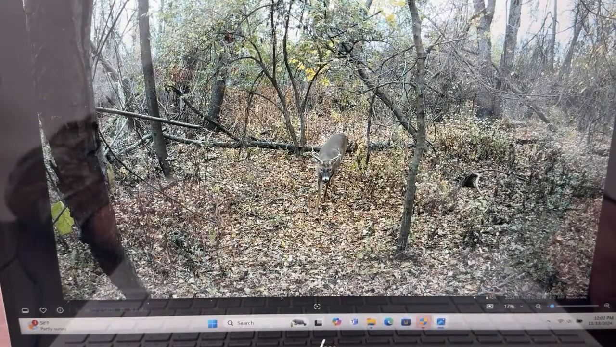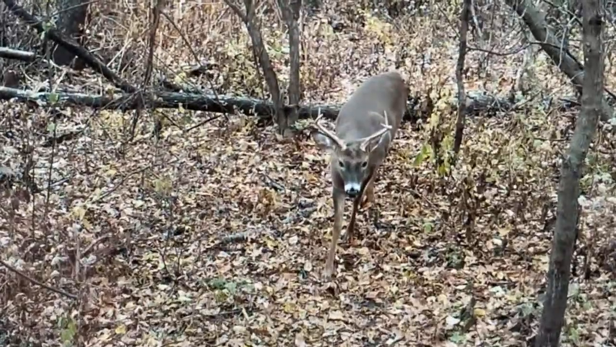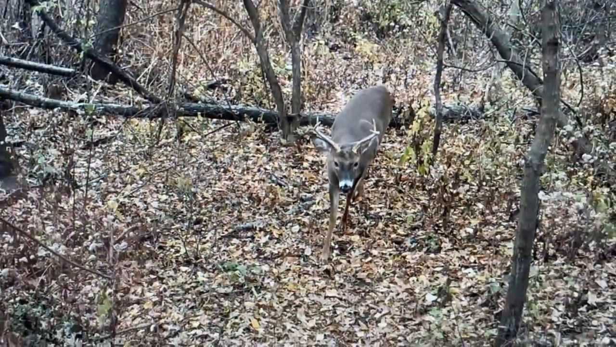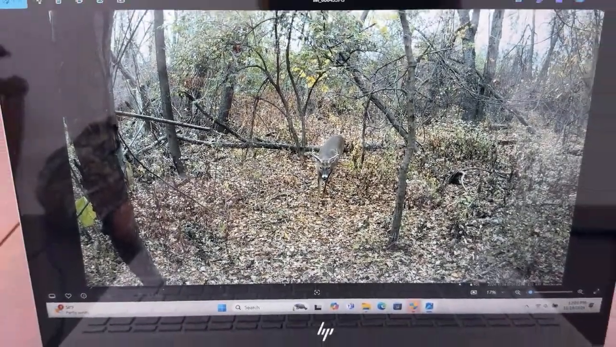That does not have any brow tines on it. So that's a different buck right there as well. That looks like a big 4-point. And he's going to be a beauty next year if he gets some tines. He definitely needs to have some tines.